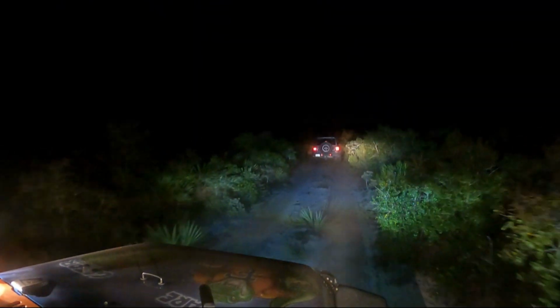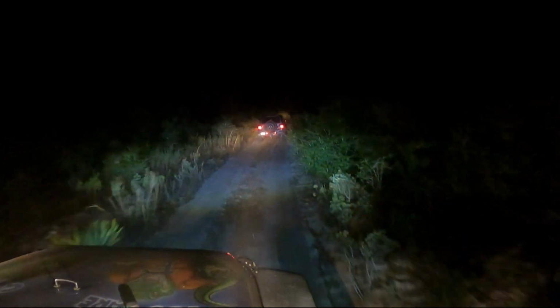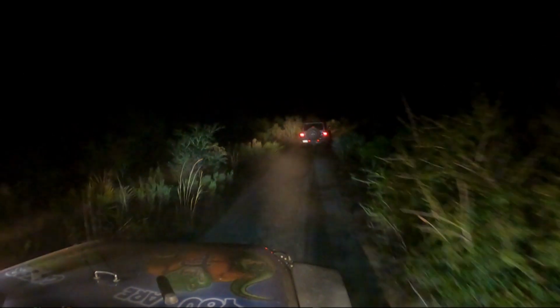If the Jeep behind you is out of sight, then you should stop for a second, hopefully the person in front, because that person might be having some kind of technical problem, might be getting stuck, a lot of things. So it's good practice to always keep the Jeep behind you in sight. This is where we have it.